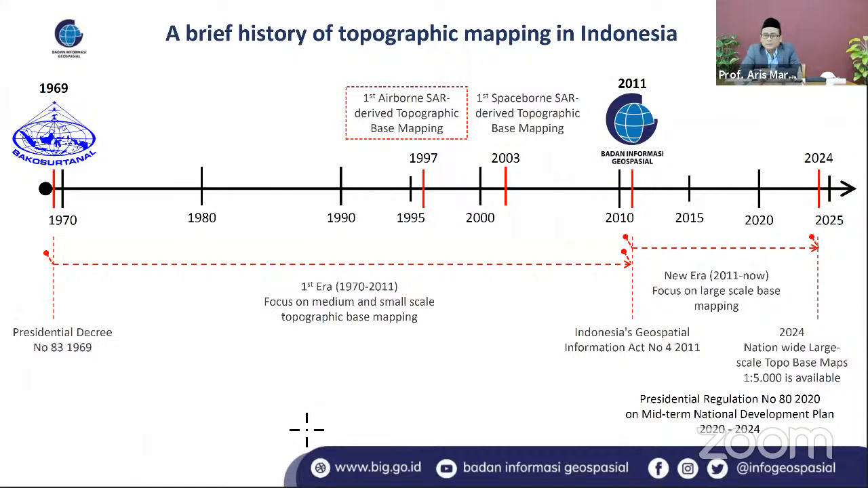But around 1997, we introduced airborne synthetic aperture radar to do topographic base mapping. This was the first time we used SAR to create maps. Then, according to the Indonesian Geospatial Information Act number 4 of 2011, we changed the orientation of Bakosurtanal and set up the new agency, the Indonesian Geospatial Information Agency.